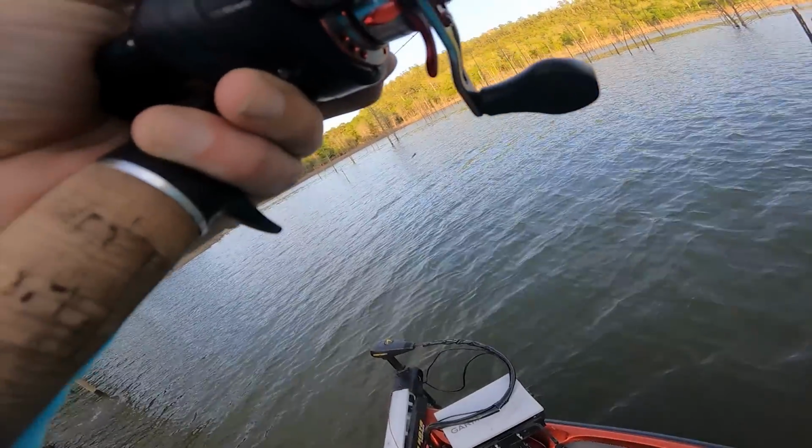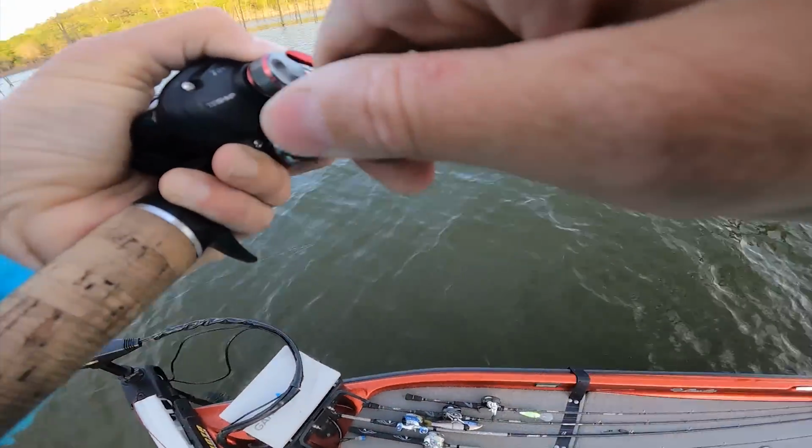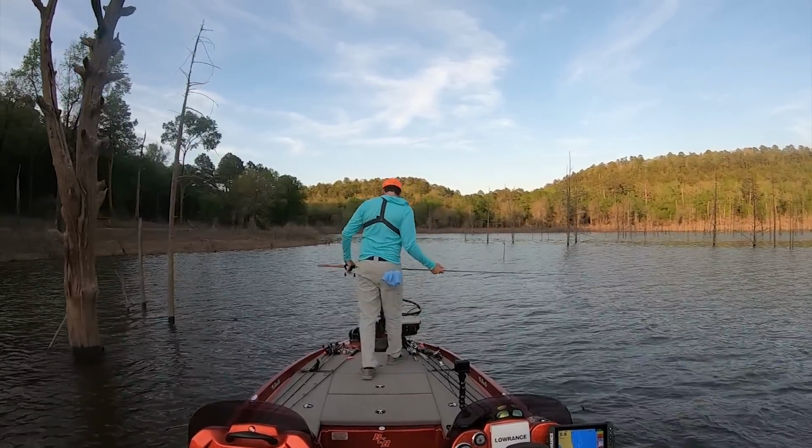That's a good one. That's a good one. I don't know what to say about that fish. That one hurt. That would have been my 5th fish. It would not have put me in the 15-pound mark, but it would have put me that much closer to where if I did get one more good fish after that, we would have broke the 15 pounds.